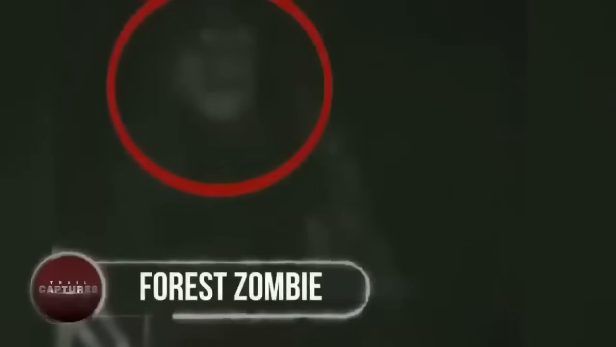Forest zombie. This looks to be either a zombie or a clown, or perhaps both. After numerous reports of something haunting a small part of a forest in Ontario, Canada, paranormal investigators decided to investigate.